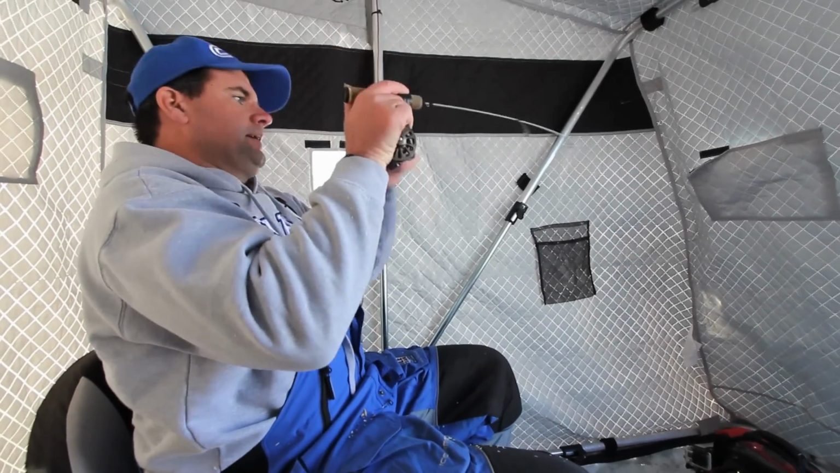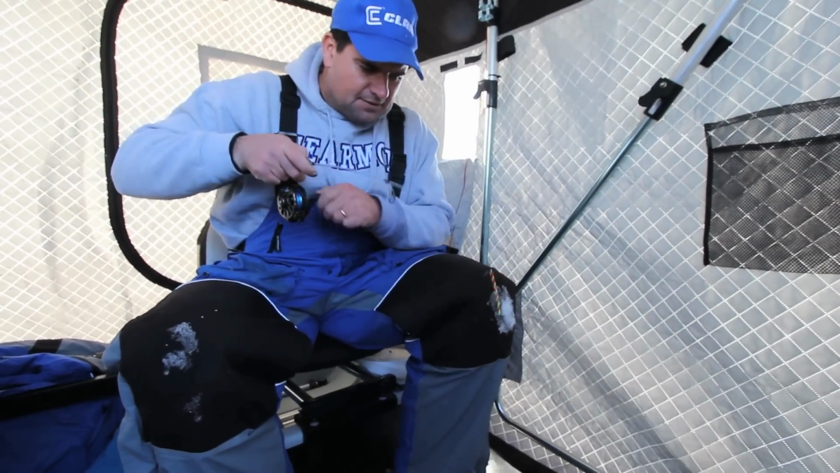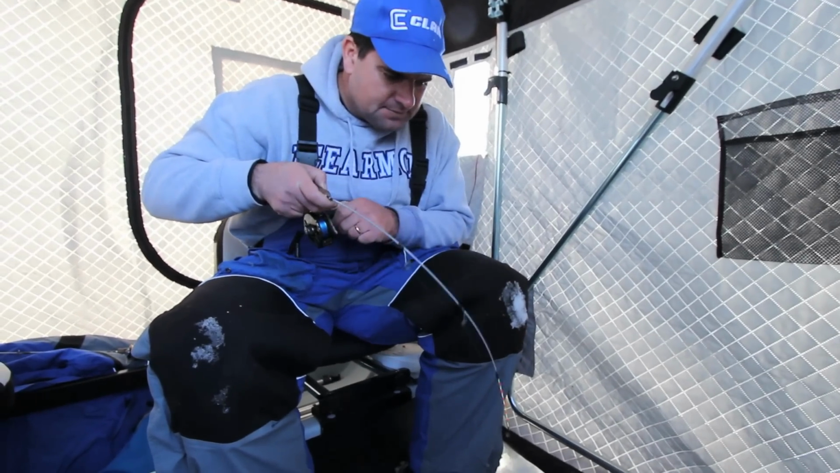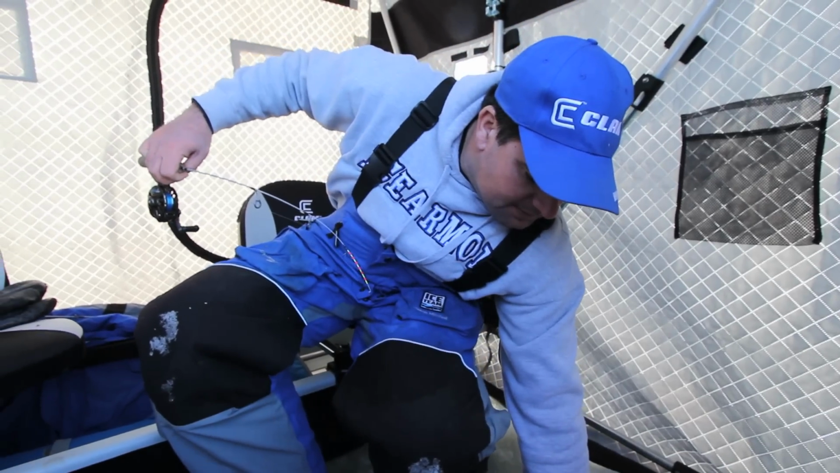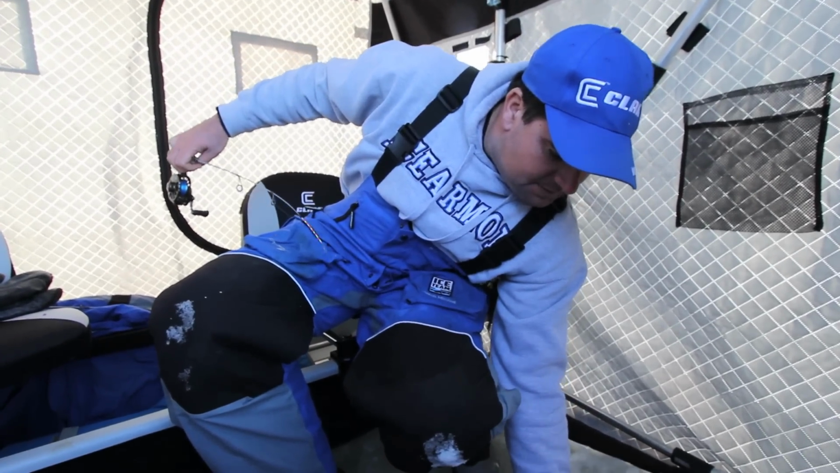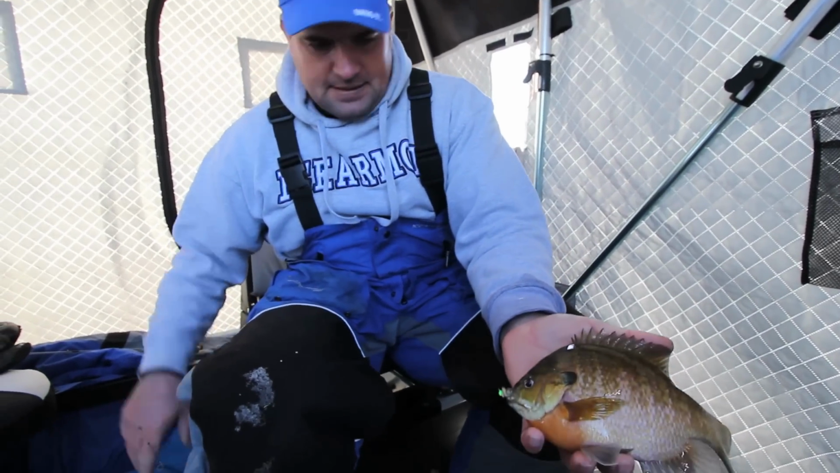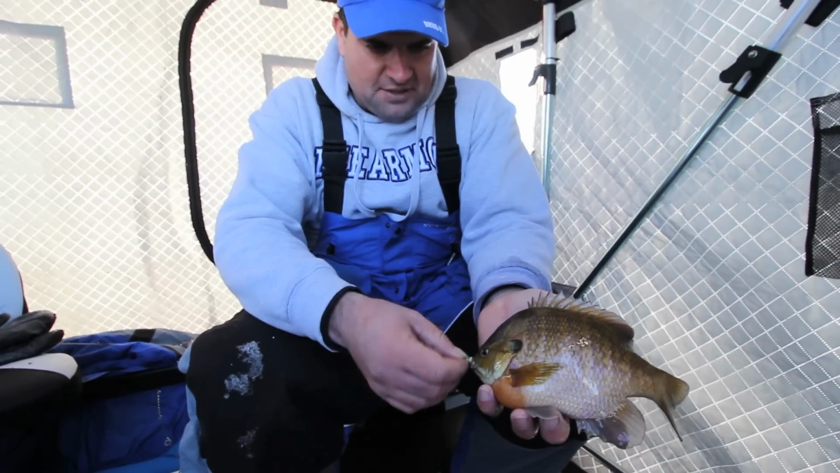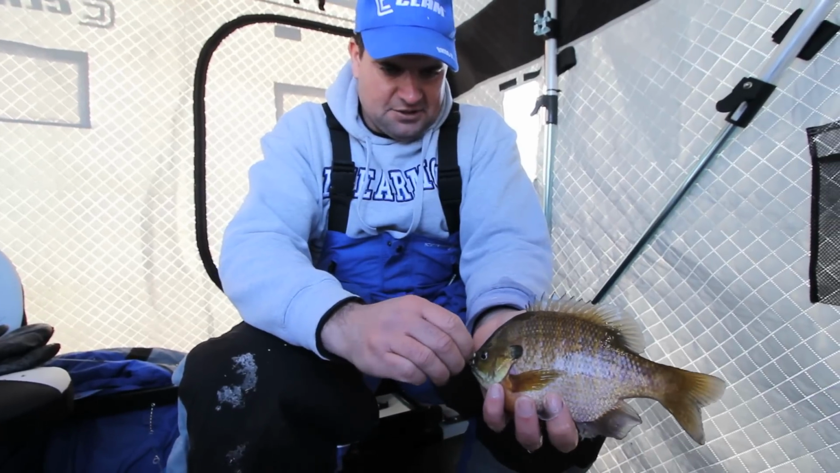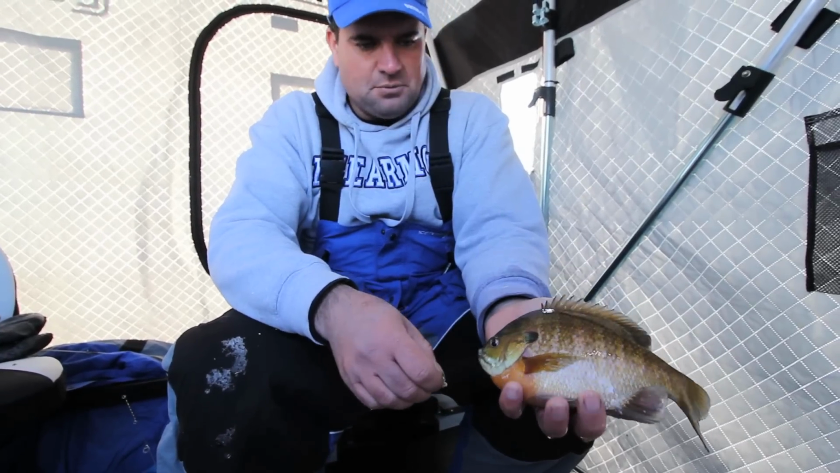There, I got them. They dig. You know, they're just barely touching it. Oh yeah, look at that. Barely touching it. Reach down, lift that girl up. Just amazing how light these fish are hitting. It's kind of a concentration bite. You barely move that rod tip, you're holding it still, just waiting for that little bump.